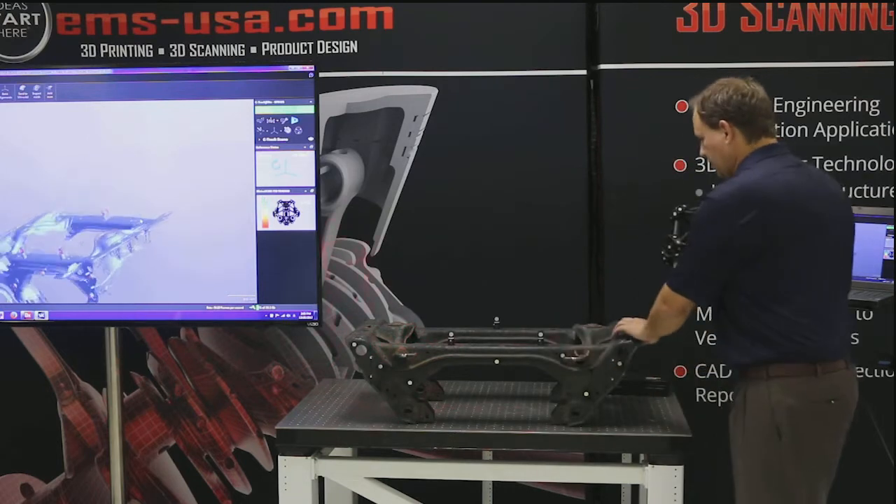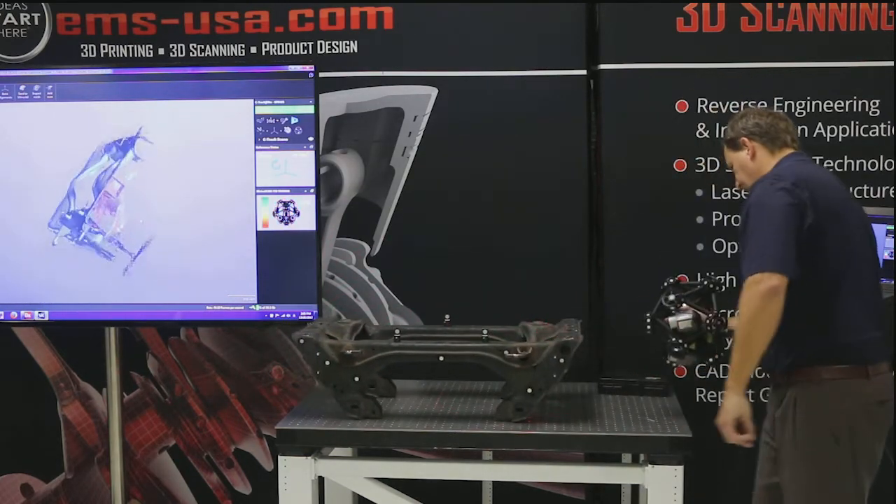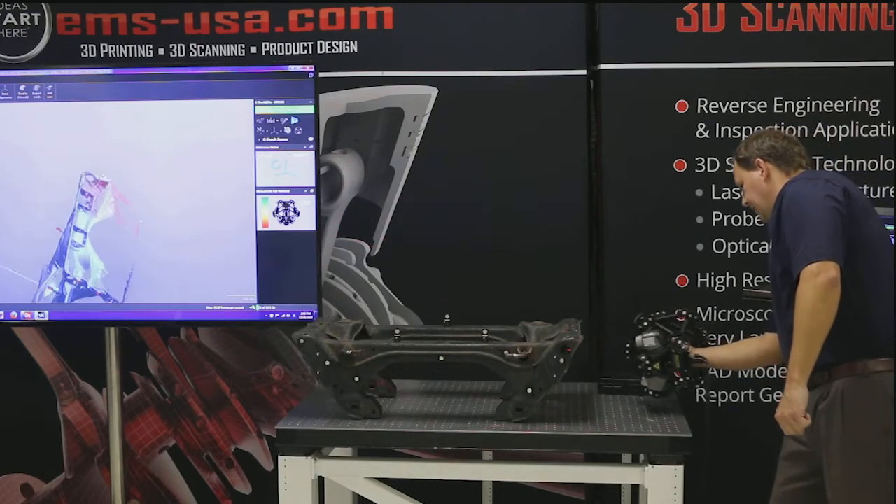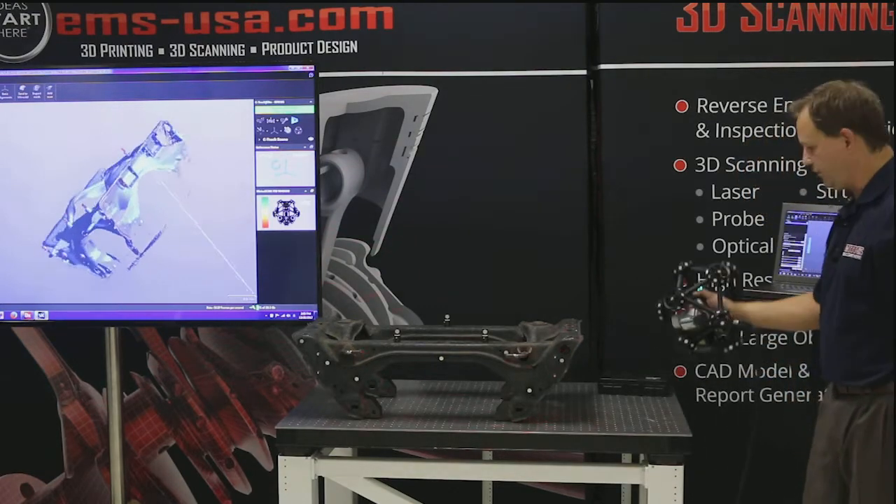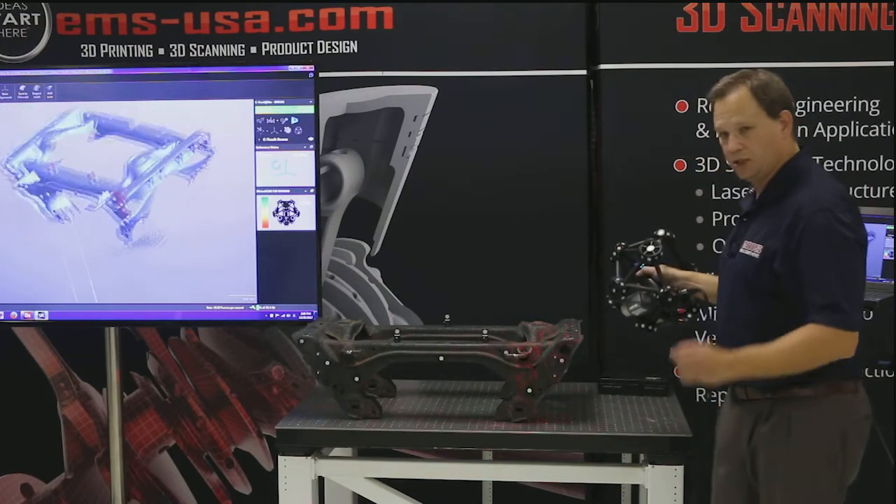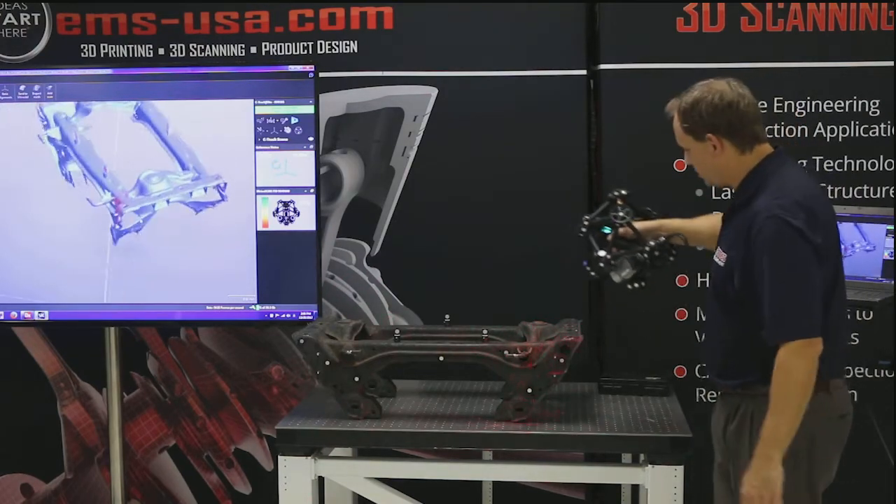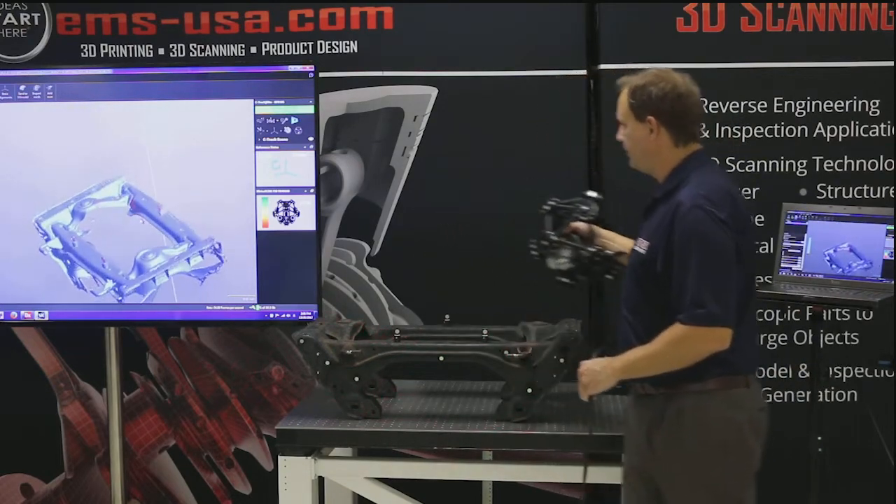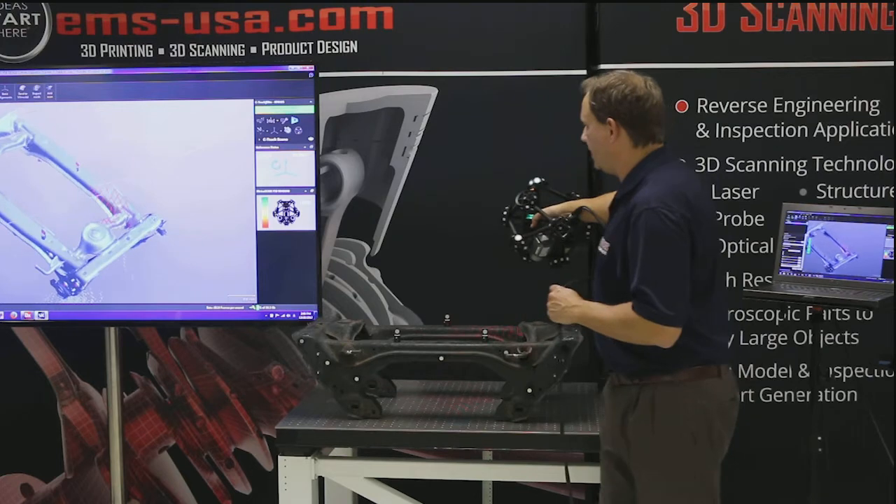So for example, I want to start getting around on this side. Again, as long as it can see the head and it can see those targets, at least 4 of them, we can continue to scan. So that's why it's got this huge volume with such a good accuracy, by using that dynamic referencing. Okay? So let me get a little bit more back here.